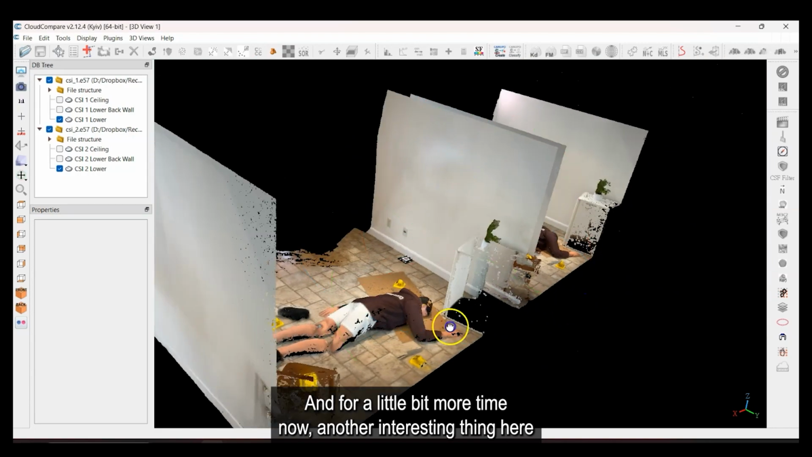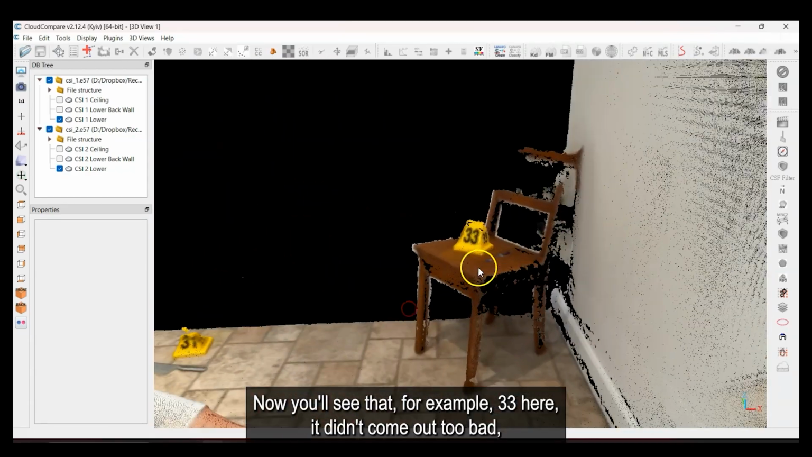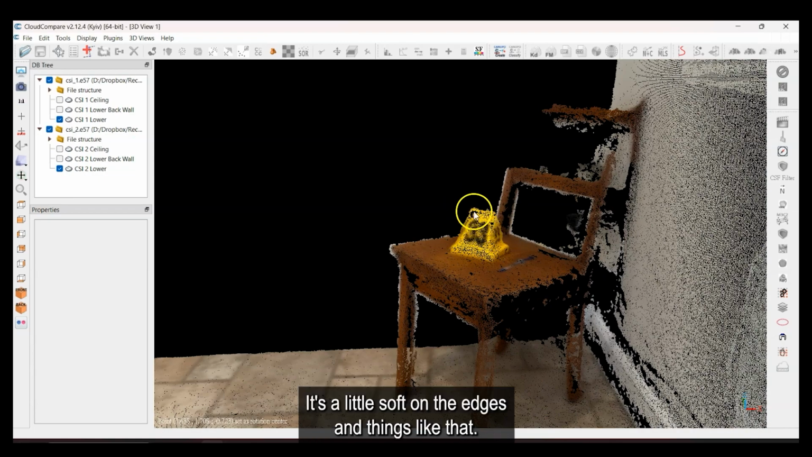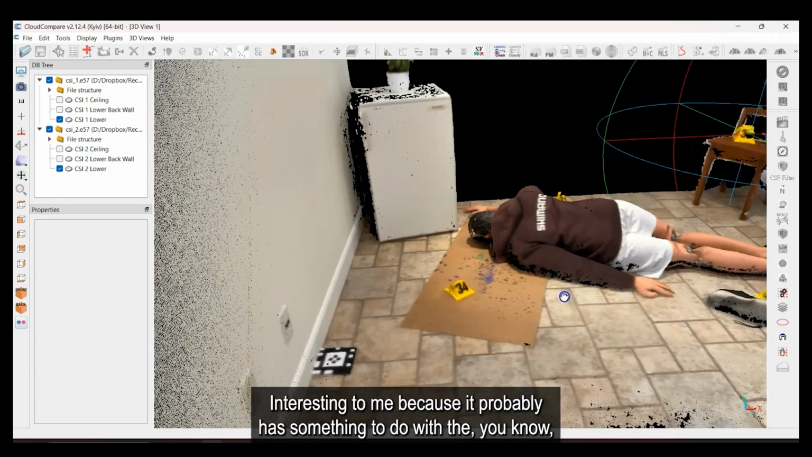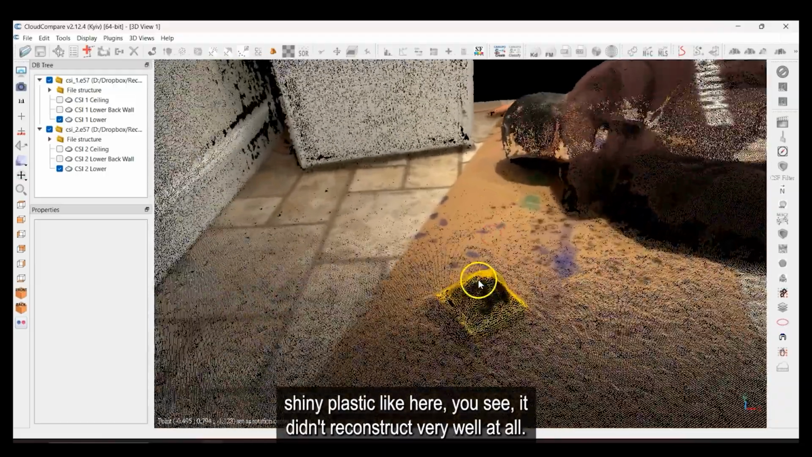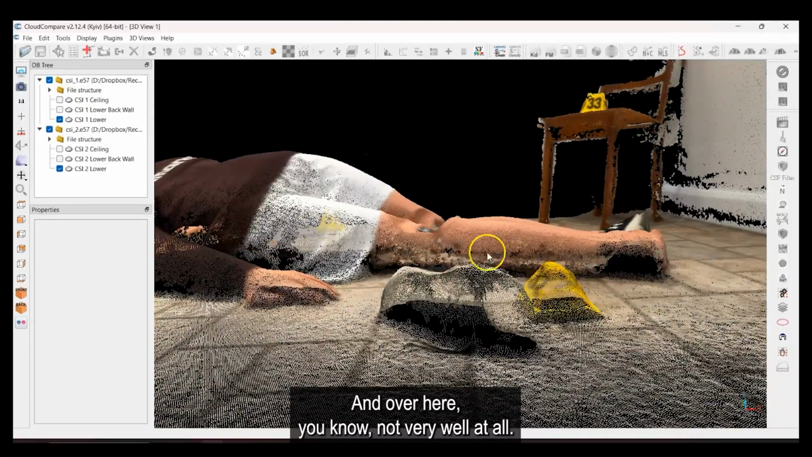Now, another interesting thing here has to do with the evidence markers, these little cones here. You'll see that, for example, 33 here, it didn't come out too bad, but it's a little mushy, okay? It's a little soft on the edges and things like that. And that was kind of interesting to me because it probably has something to do with the shiny plastic. Like here you see it didn't reconstruct very well at all. And over here, not very well at all.